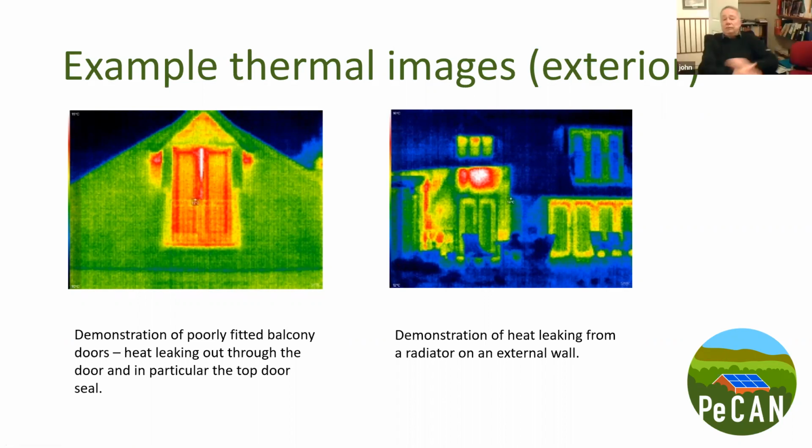Yes, I do. First, what is your temperature range? Because I couldn't see that on the slides. In other words, what is white, what is black, what is red, what is green, what is blue? The other is, at what distance do you recommend taking these photographs? Because clearly you've taken them over quite a range of distances, and all of them show a similar story.